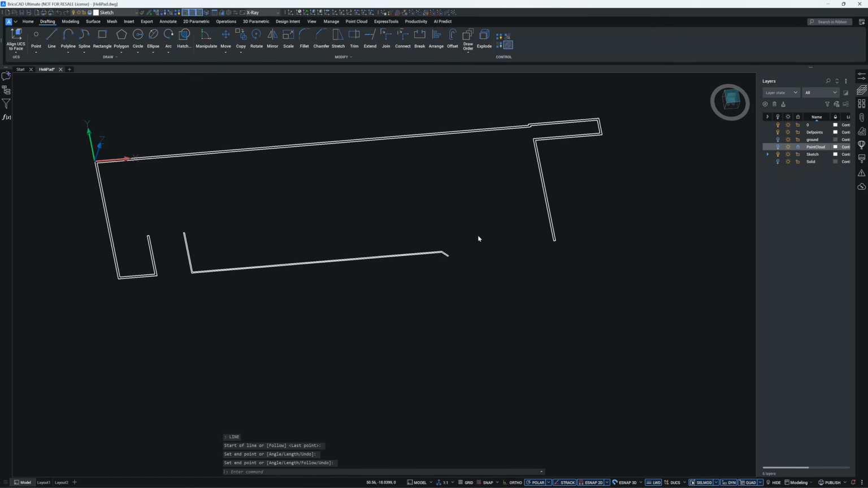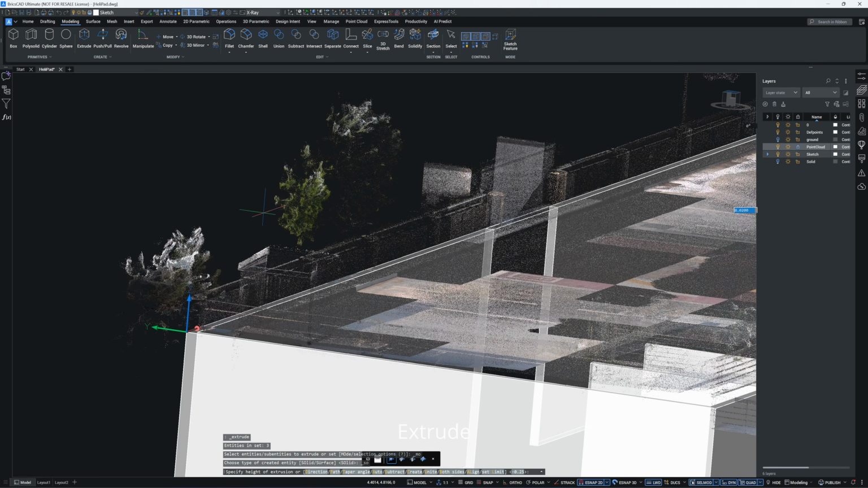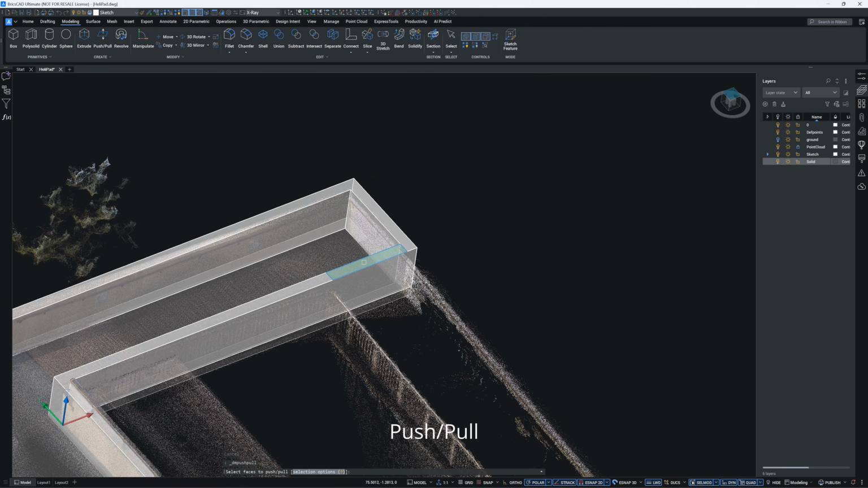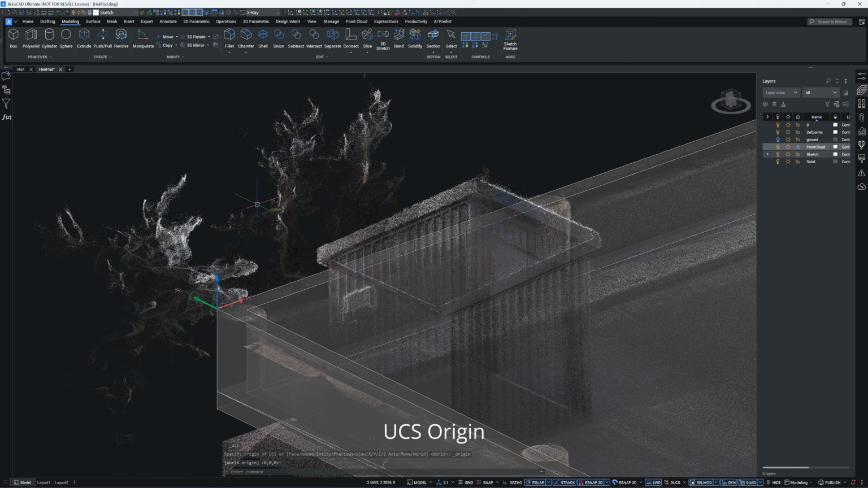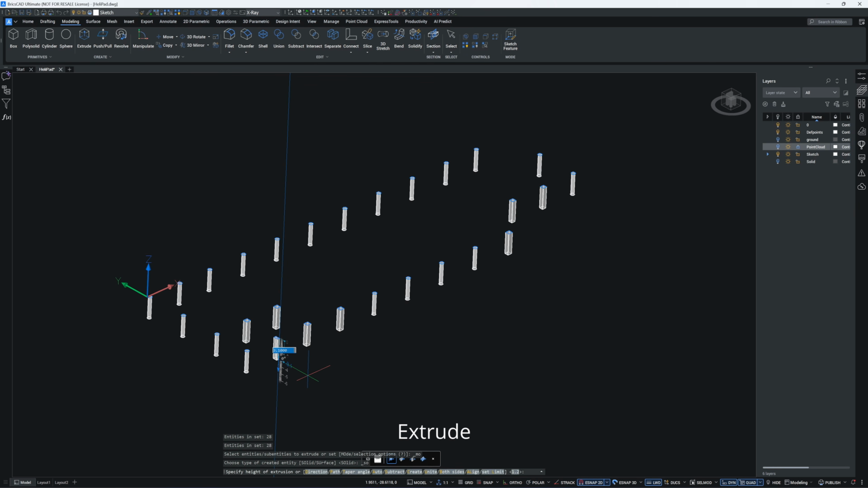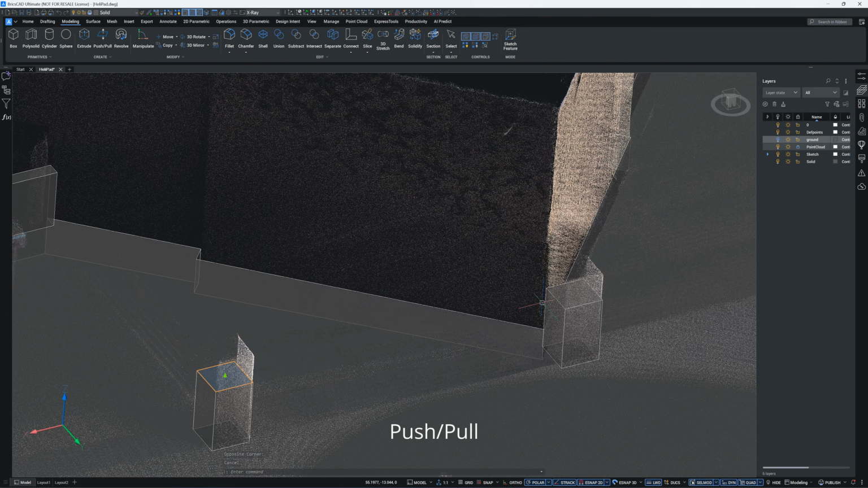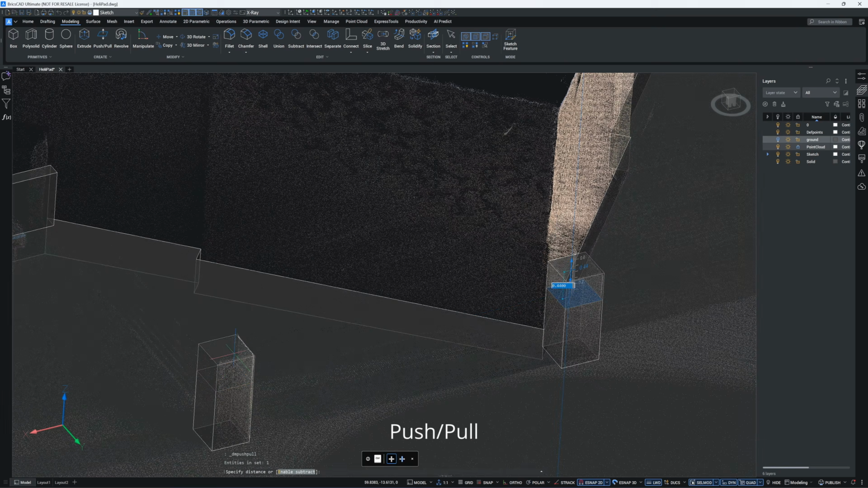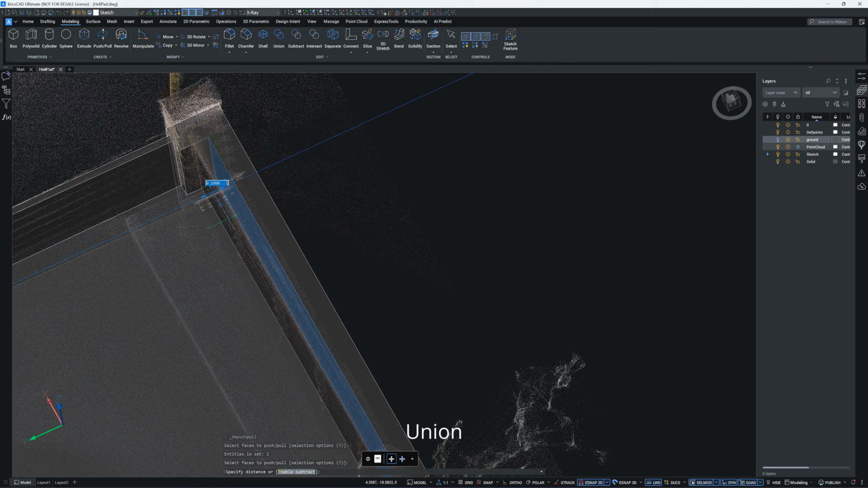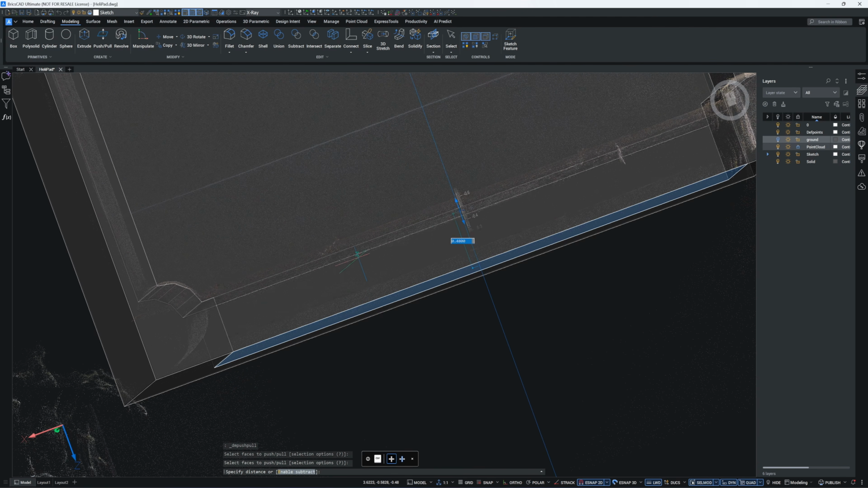Some of the handrails are made from wire rope, while others are brick with a steel pipe on top. For simplicity, I will model them as a solid wall. Now I'm extruding the handrail columns. One advantage of BricsCAD is that it allows direct editing, so you can easily adjust wall positions and column height using the push-pull command.